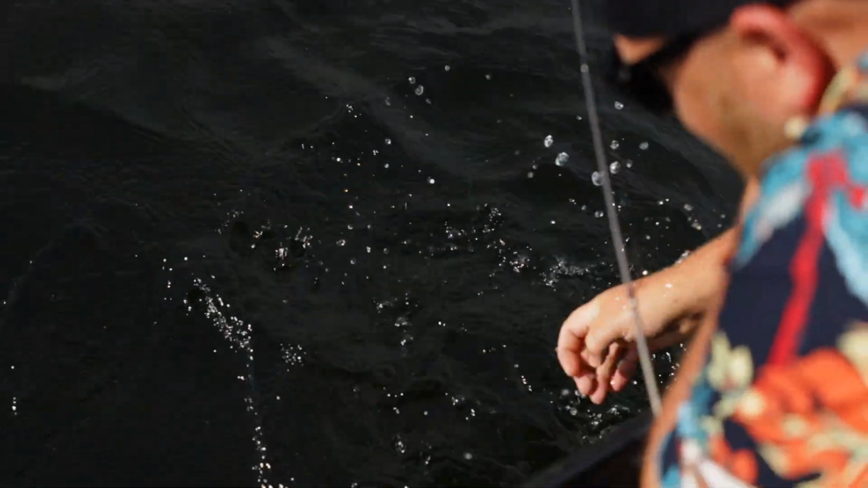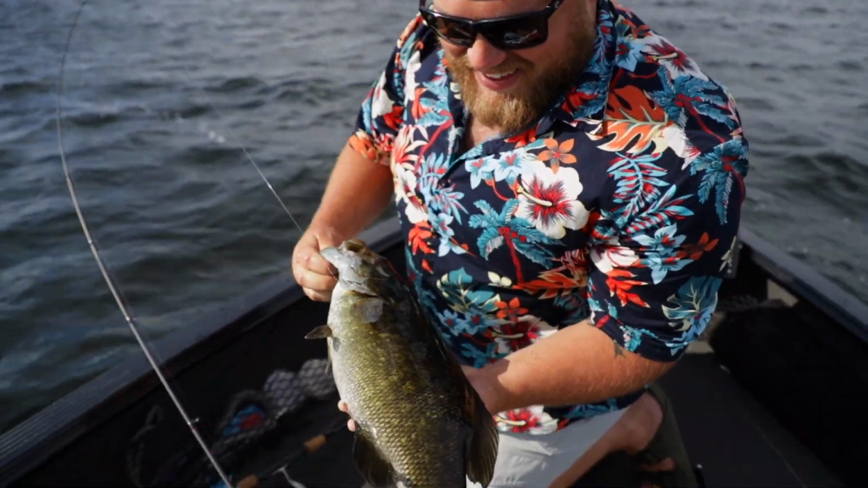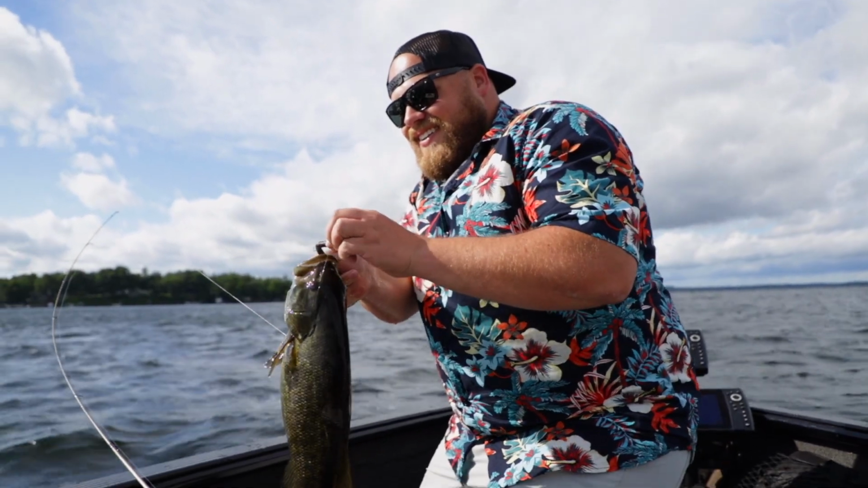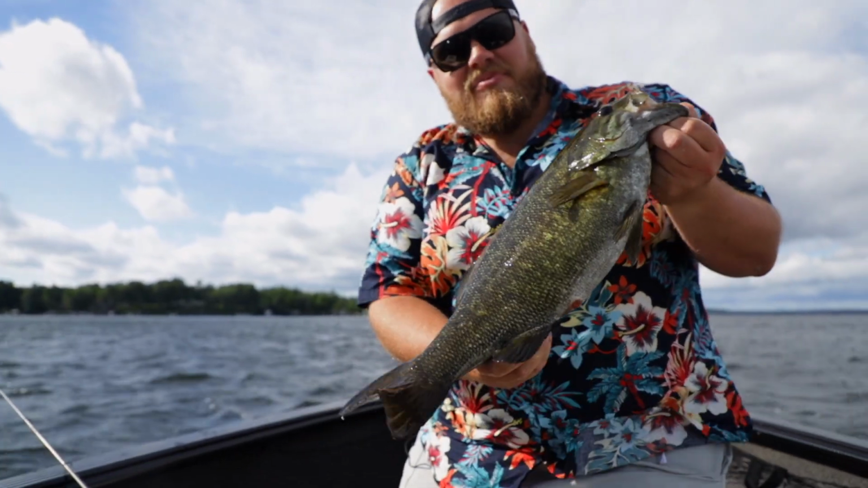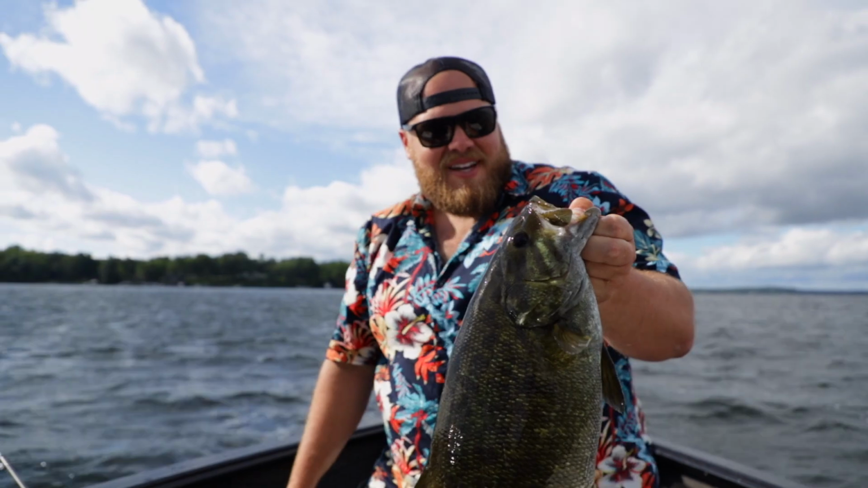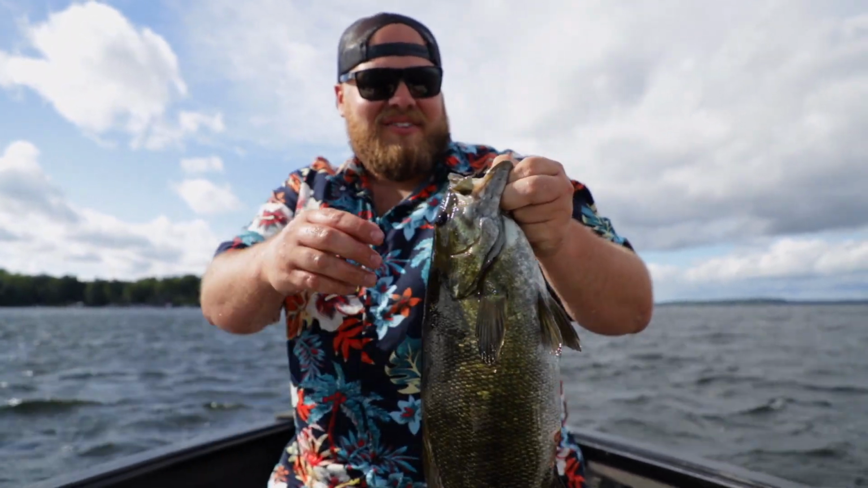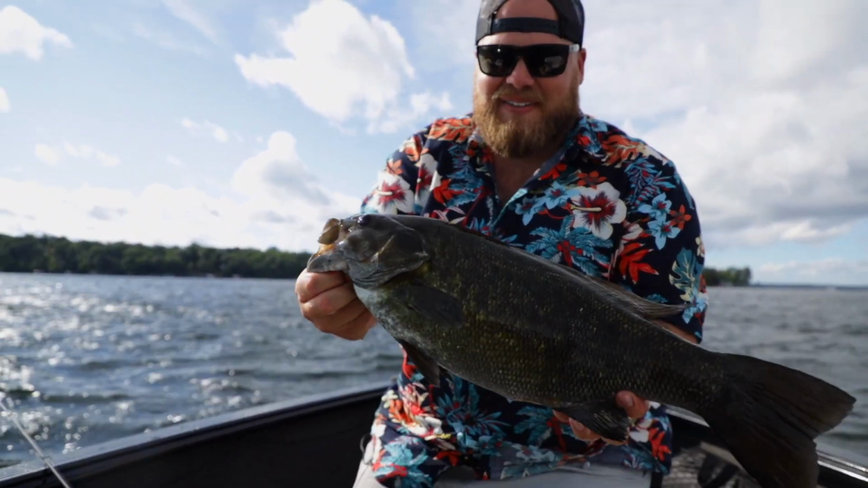Shut up. Oh, it's a tank smallie. Dude, look at the size of that thing. Wow. All right. Well, no wonder they look like walleyes and they're acting like walleyes, because these are basically the same fish. Deep humps, summertime spots, 2 for 1s. That's a giant for this lake. We're not on Mille Lacs, but that is a Mille Lacs caliber smallmouth.